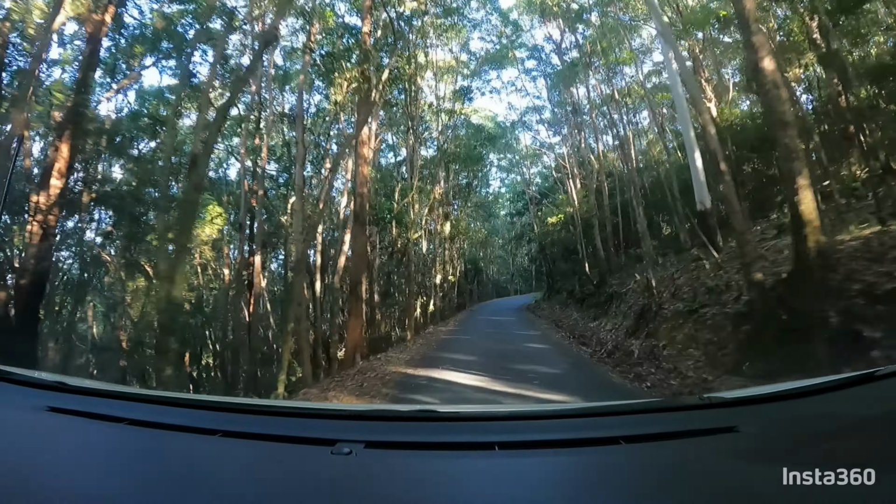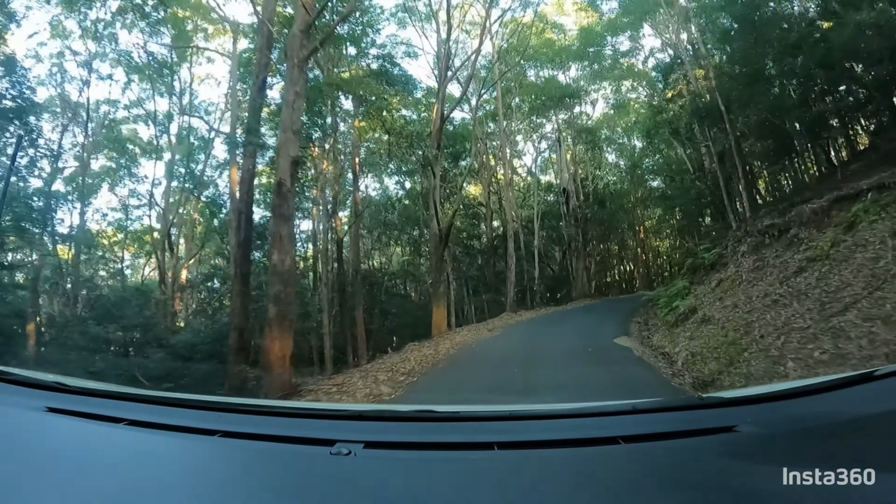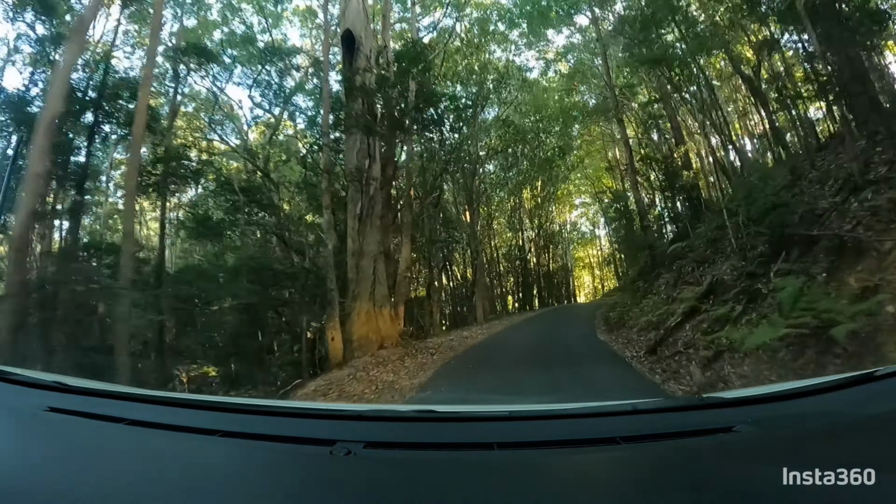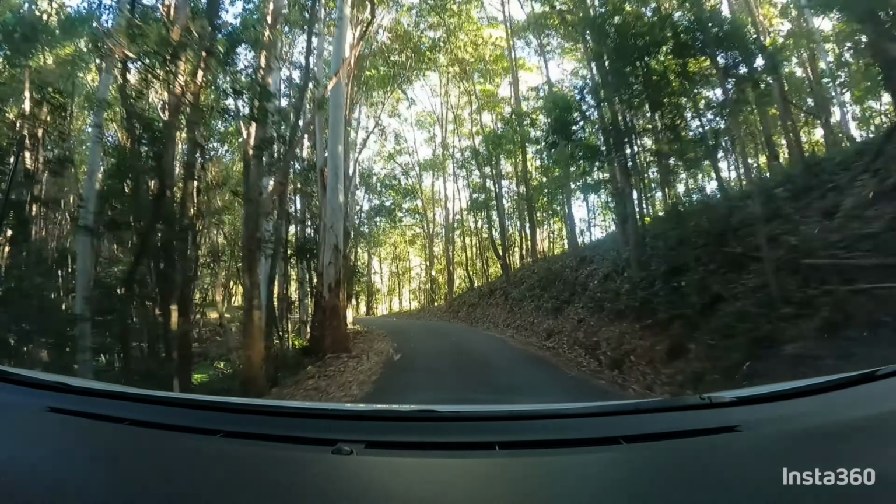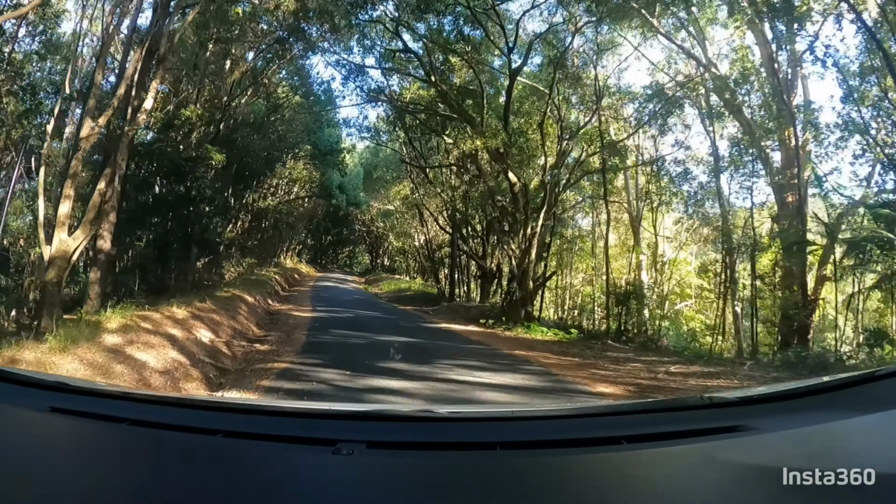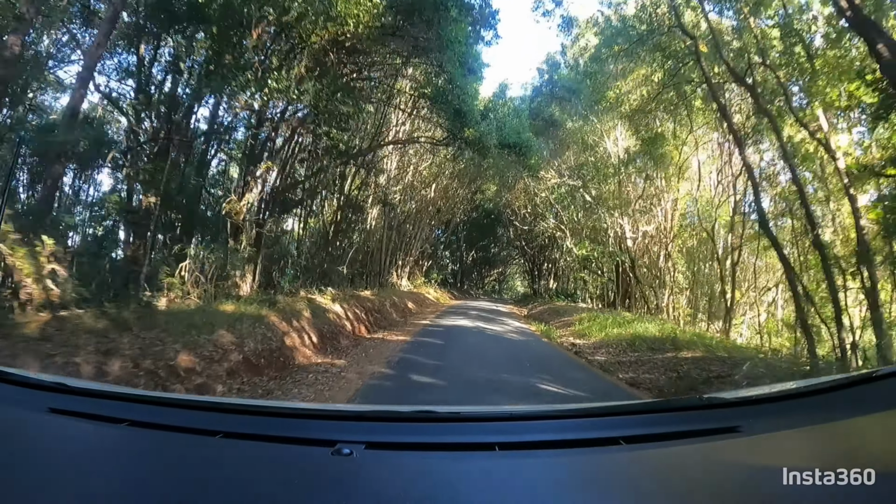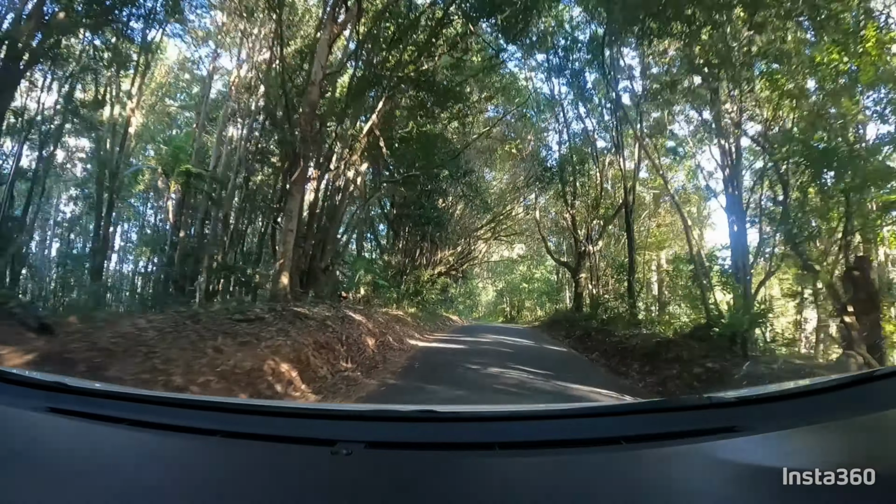Again, we do these searches for free for human beings. We do charge for animals just to recoup some of the money for the equipment. So yeah, again, beautiful area up here. I've never been out here myself. A family member sent me through a whole bunch of information about the lead up to this event.